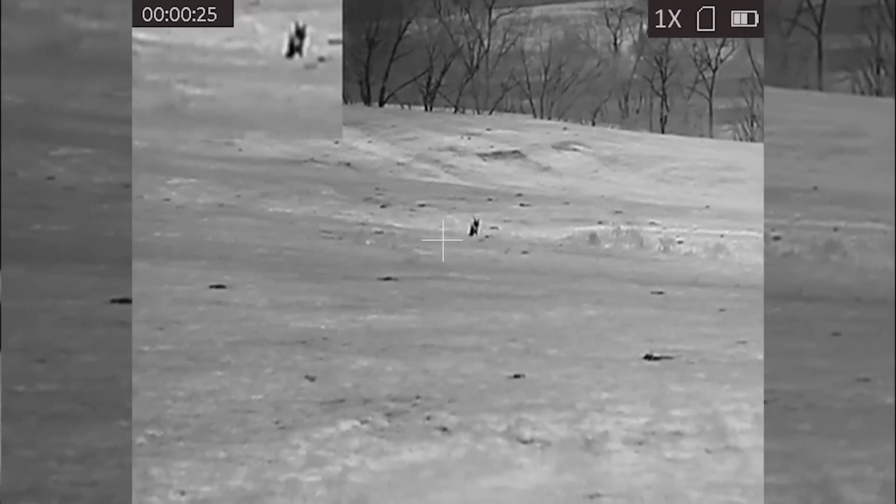And typically if I hear them respond, I try to figure out whether it's male or female, or a group, and then adjust my calling from there. And if they don't respond or we don't hear coyotes, I'll go into distress and we'll end the set with that. But nonetheless, we're still rolling here tonight. 2 coyotes dead, we're trying for a third.